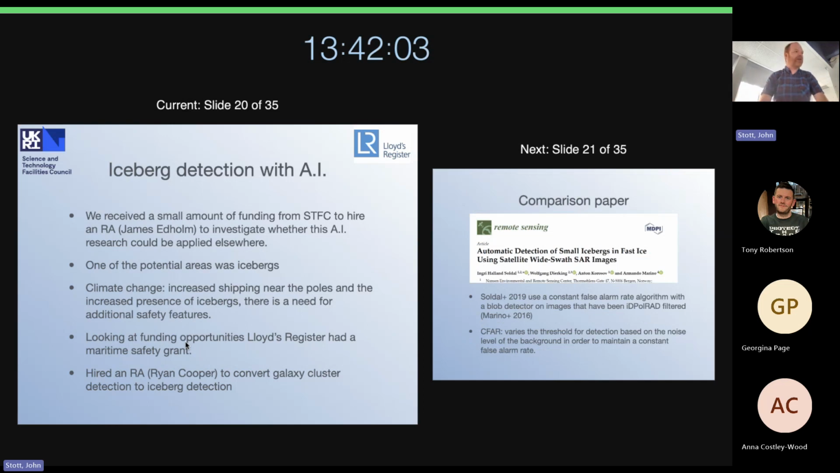Okay, so I've sort of rattled through that just so I can talk also about the AI for iceberg detection. So we received a little bit of funding from STFC to hire an RA. It was James Edholm, who investigated whether this AI research from galaxy clusters could be applied elsewhere. There's a huge list of potential areas, agriculture, etc. But one of the potential areas was icebergs. And the idea being, climate change increases shipping at the poles, potentially an increased presence of icebergs. So there's a need for additional safety systems.